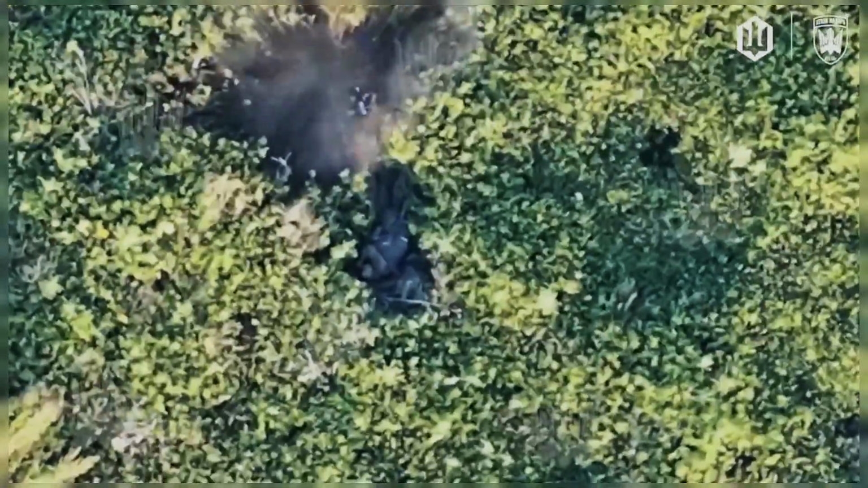This engagement illustrates the precision and restraint behind Ukraine's modern drone doctrine, where every move is guided by data, patience, and absolute timing, rather than chaos or chance.